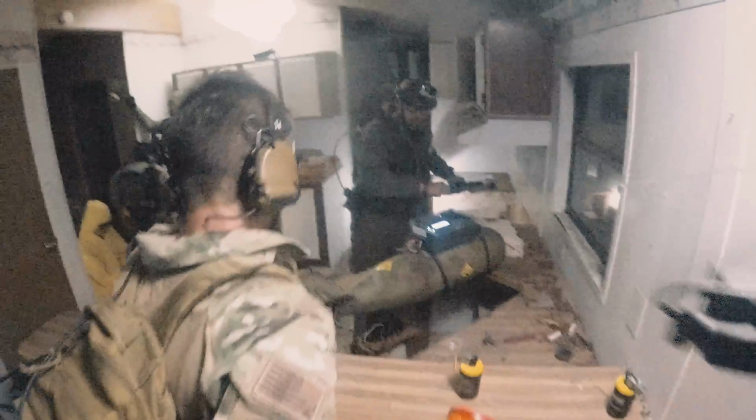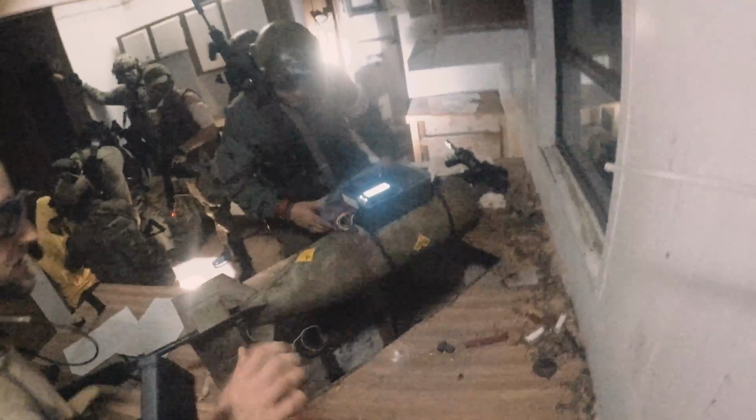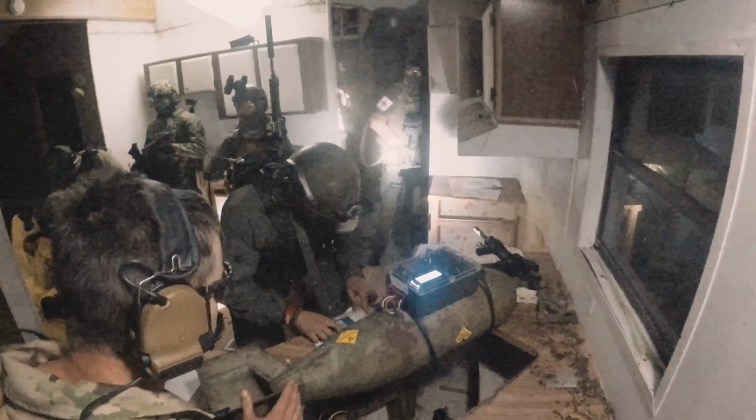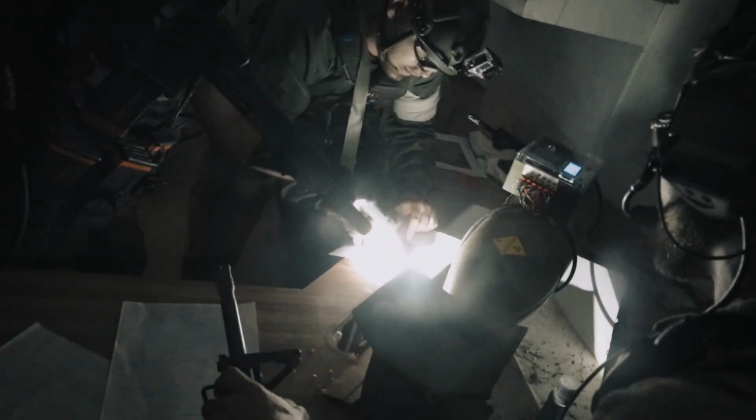Guys, we're inside building 5 attempting to defuse the device. You got a schematic? Yep. Alright, what's going on? Talk to me. Alright, you good? Alright, you remember your sequence, right? Alright. Follow your sequence. Talk to me, man. How we feeling? What's going on? Outside! Take him too!